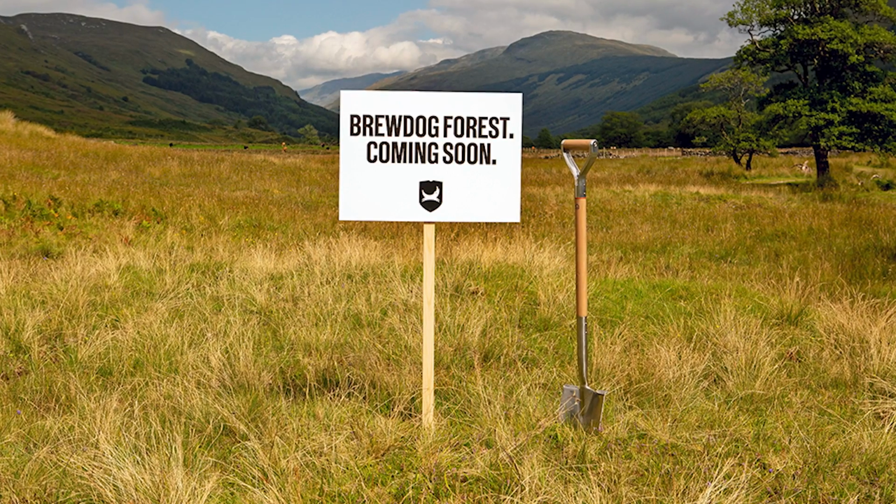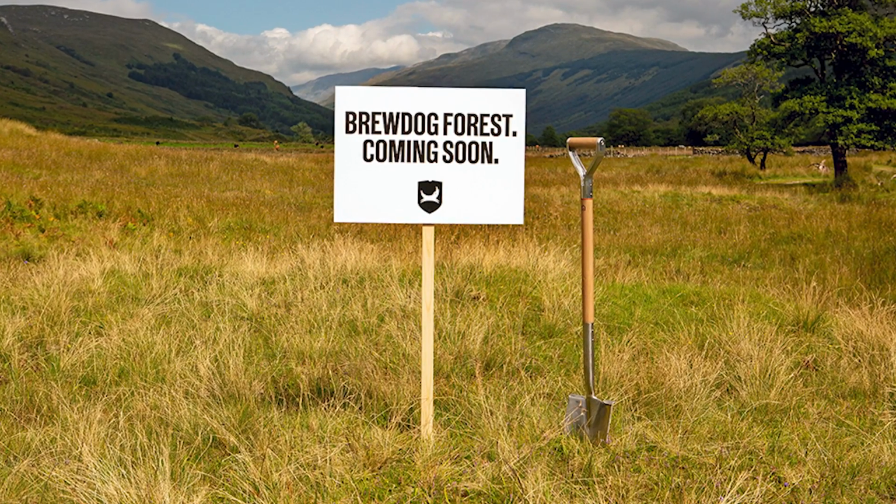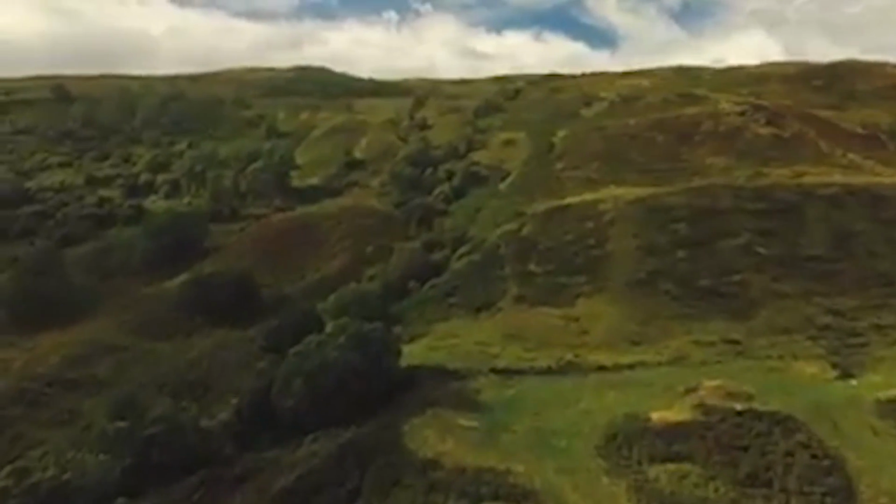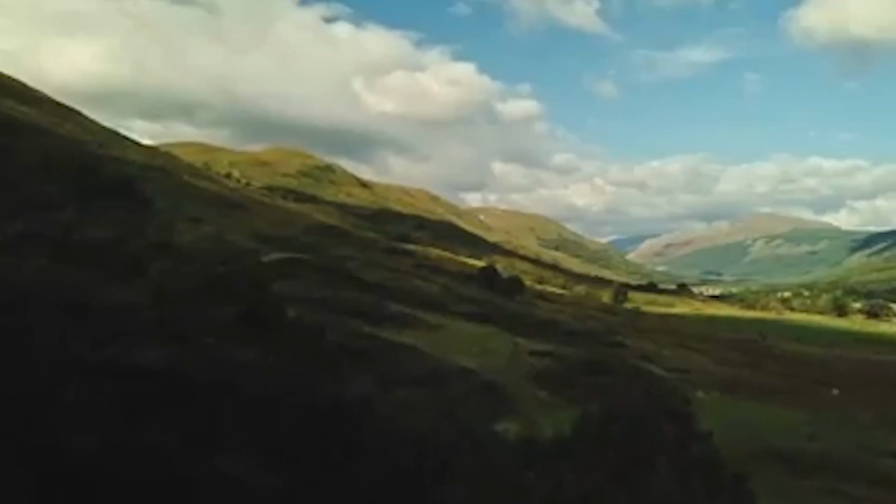A Brewdog spokesperson says NatureScot set the plan for it to remove hares and deer from the newly planted woodland near Aviemore. Brewdog sacked 6 gamekeepers when it purchased the Kinrara estate.